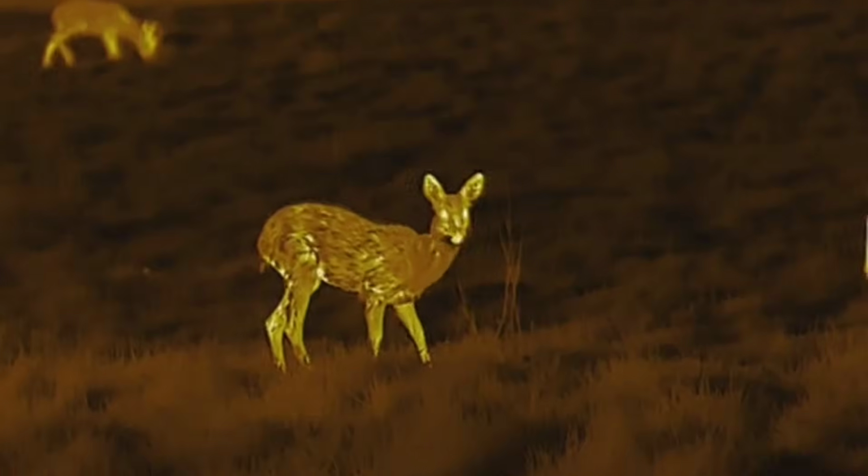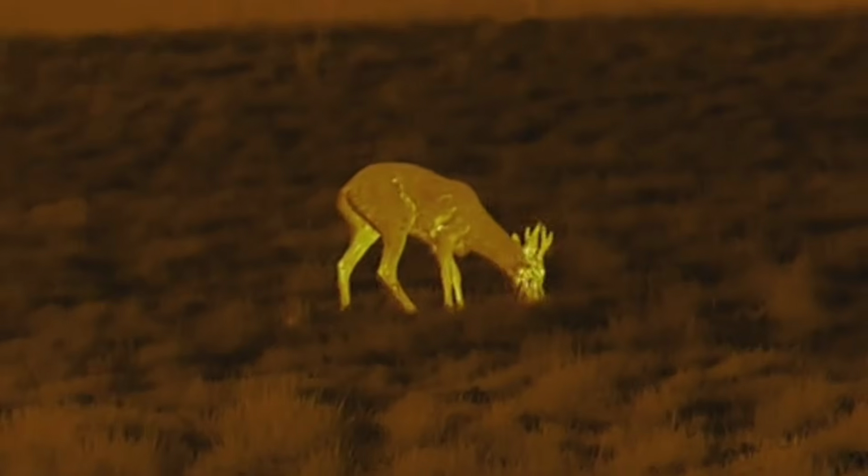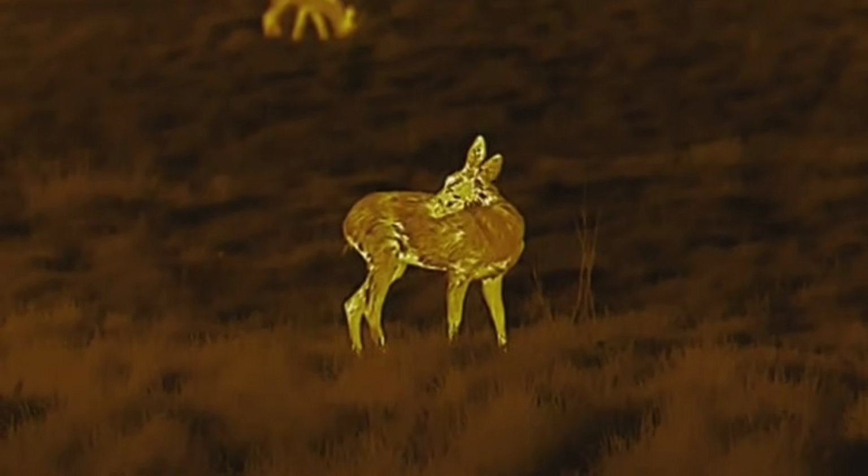So the footage that you're going to watch now is from the Pixra series. Now this was taken a few days later on a different farm one night while I was out looking for a fox. Now these roe deer that are in front of me were in the same field, and they were ranging from about 25 to 30 yards away out to about 90 yards.